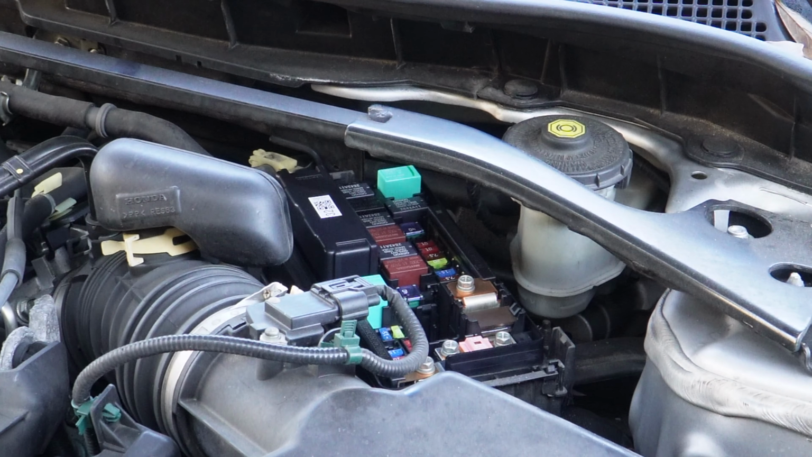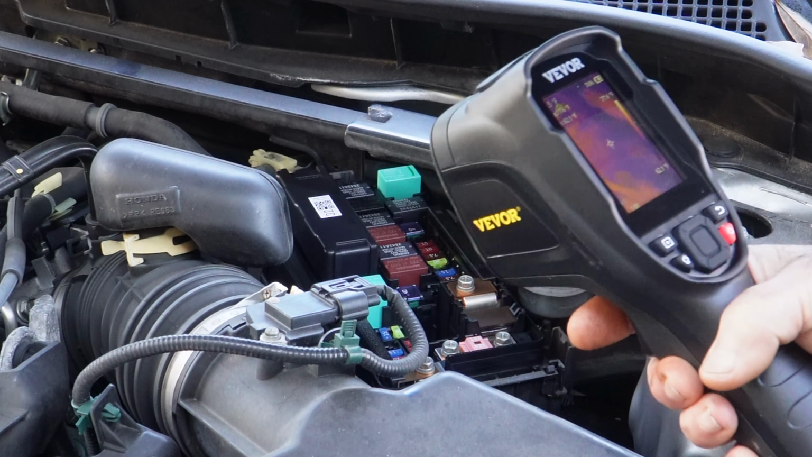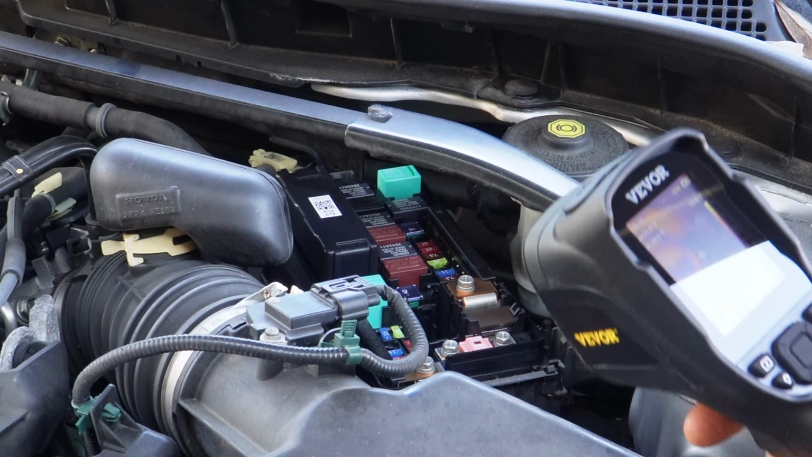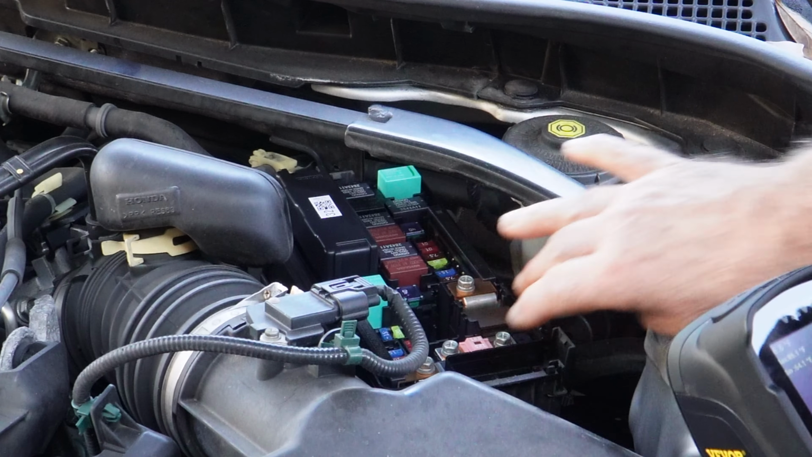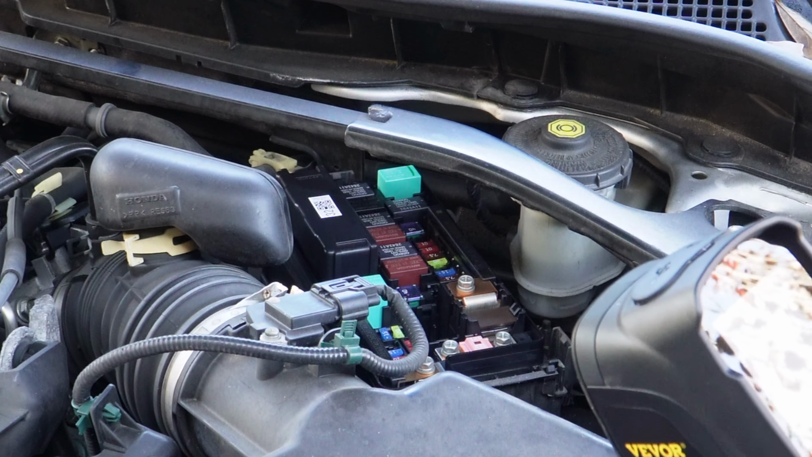Now there's a thing with not just this camera but all thermal imaging cameras, and it's called thermal reflection. Basically, if you've got any kind of glossy surface like this right in here where it's glossy, or even this plastic sometimes, it'll look like it's hot. Let me just show you here.